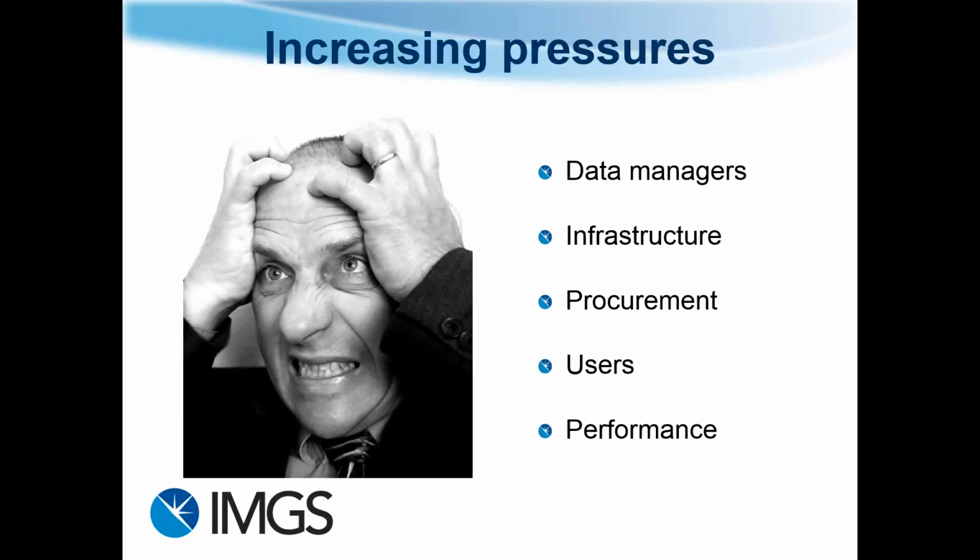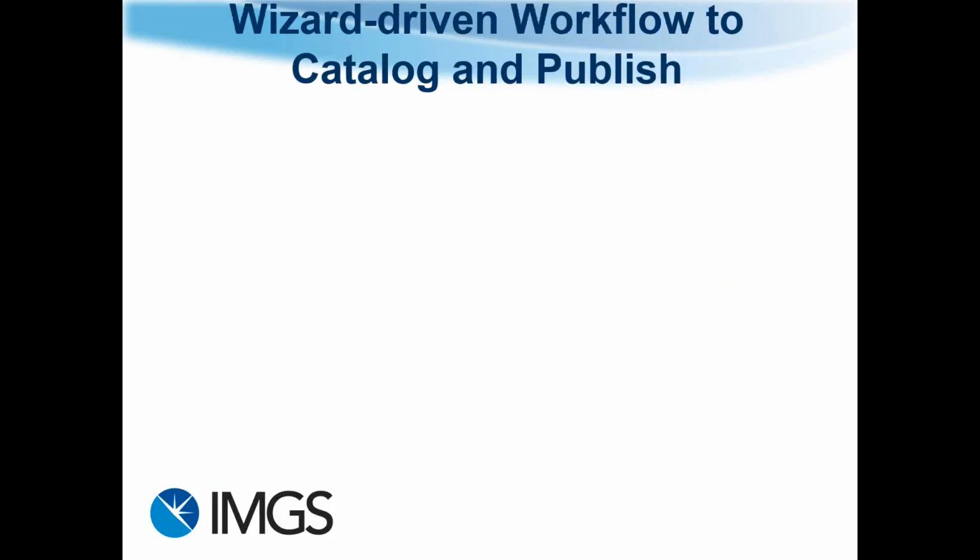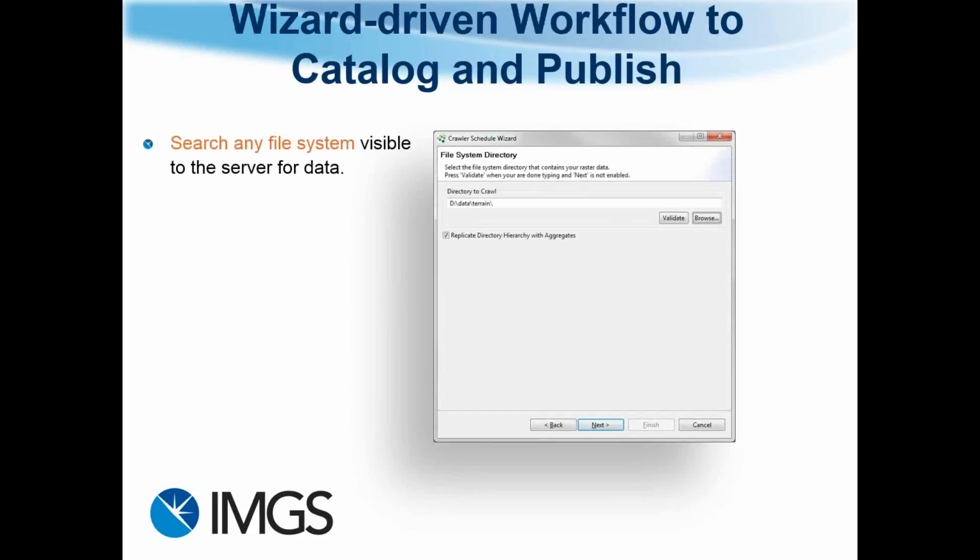So what ERDAS Apollo provides is a comprehensive data management, analysis, and delivery system, enabling an organization to describe, catalog, search, discover, and securely disseminate massive volumes of data. So it solves the bounding box problem. For any area, it'll tell you what data you have at any location, be it sensor data from LiDAR, point cloud, radar or spectral, location reference data and structured data, normal geospatial data, and then unstructured data. And what Apollo provides is a wizard-driven workflow to catalog and publish.